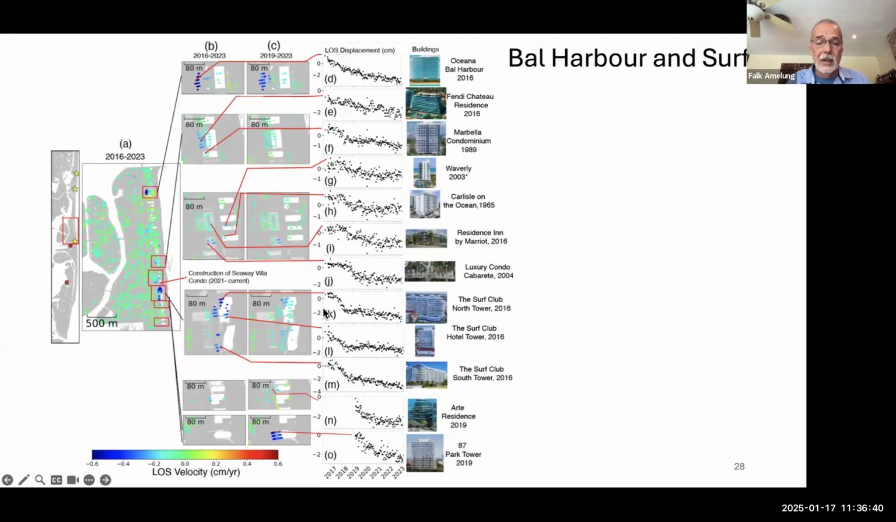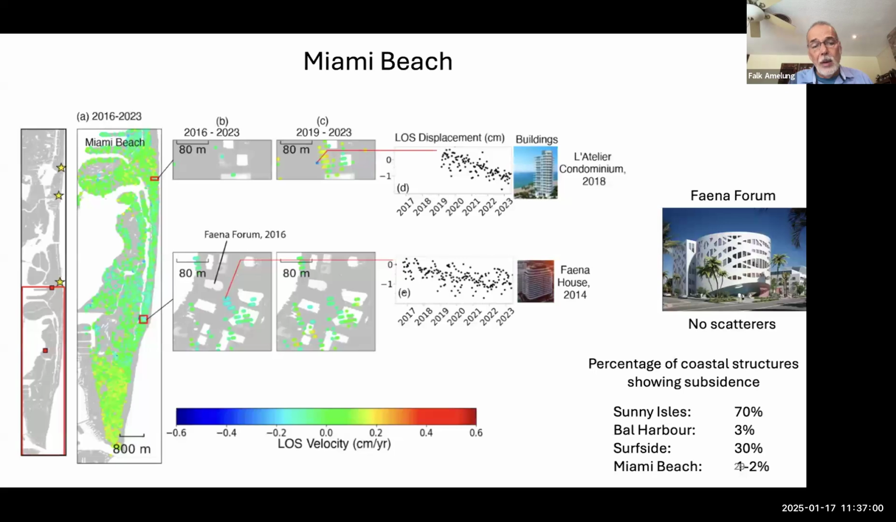hotel, there's significant subsidence, something like 2 or 3 centimeters during a certain time period. And yeah, the Arte residence down there was relatively recently built. We have a signal there, and also at the 87 Park Tower, right south of the collapsed condo. In Miami Beach, as I said before, hardly anything, but most of the buildings there are older. Recently built condos are just the L'Atelier condominium and the Fisher House. We do see subsidence there, though not very much, less than 1 centimeter over the 7-year time period.